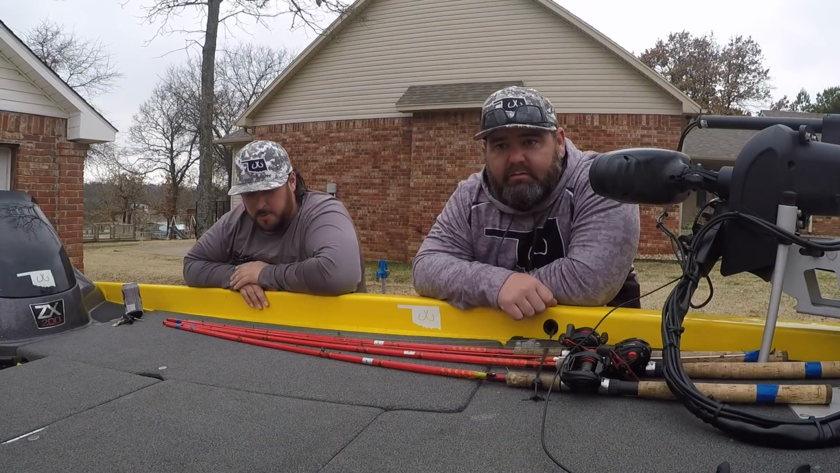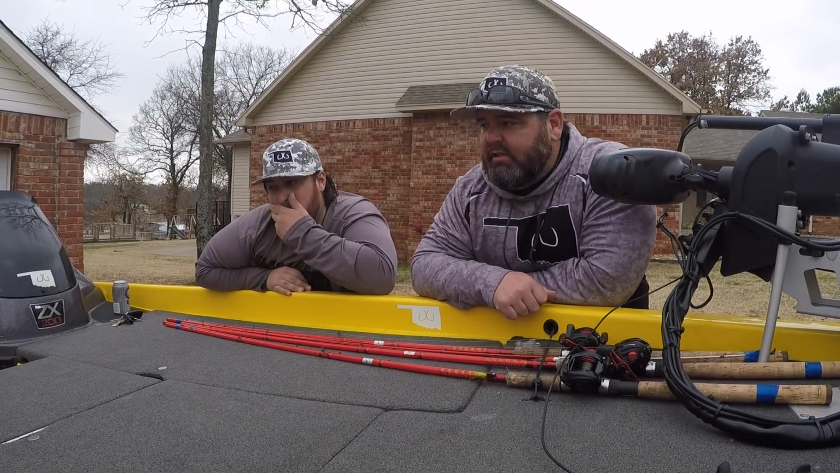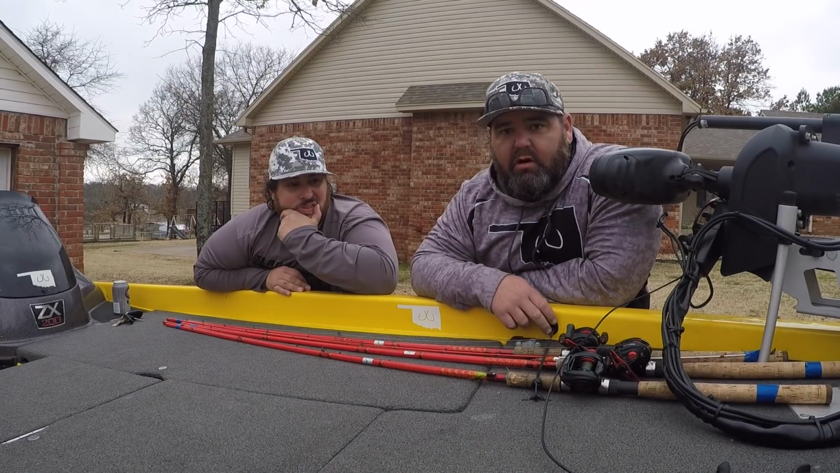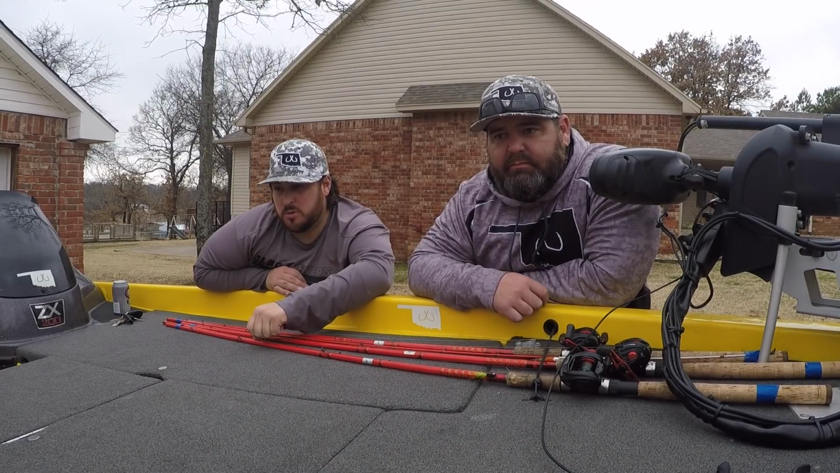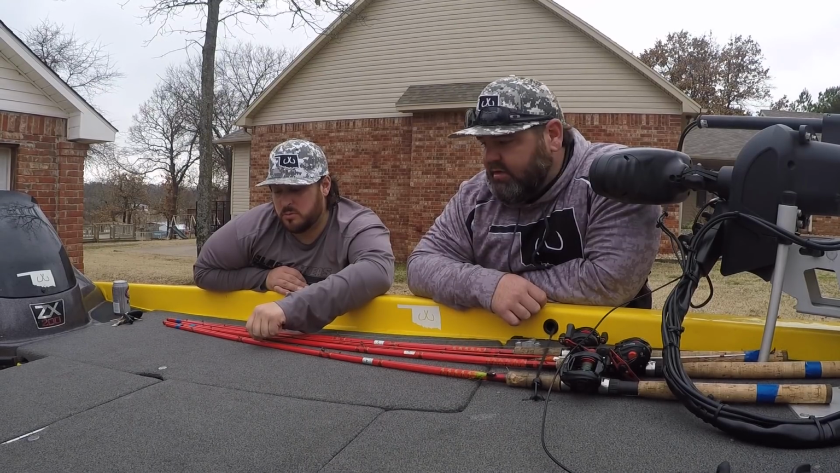Well, everyone, I'm headed home. Fished yesterday, put in brush in the morning, some spots, and we went and got the old Skeeter and got back on the water. What was it, about noon? About noon. Went to a couple spots we've never fished before, and we found them. Got in them pretty quick, actually.